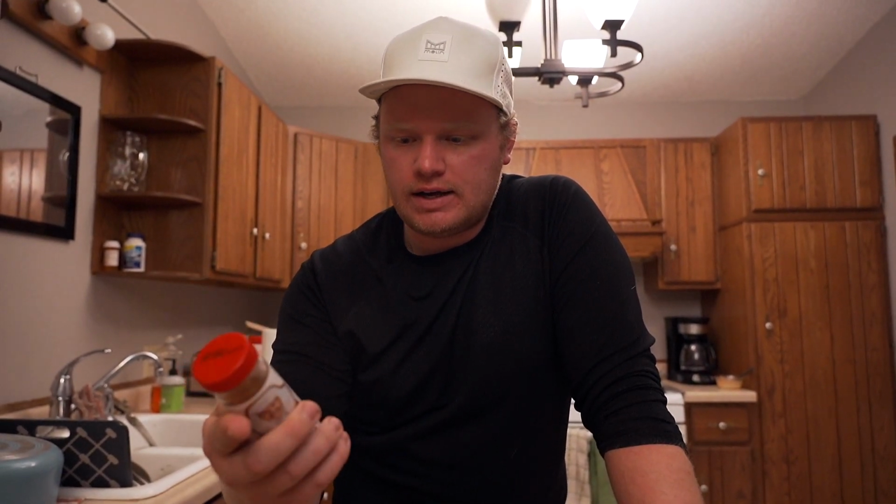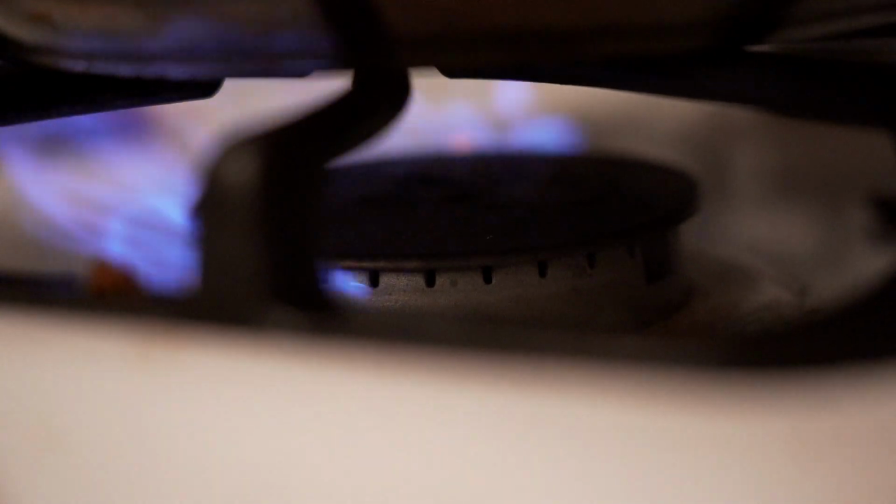Alright, so I just laid out all the fillets on this tray here and then I just popped open this blackening seasoning. It's just a Chef Paul's one. It's a super good one if you haven't tried one before. I highly recommend one with some kind of sugar in it. A lot of them have brown sugar. It gets a nice crust on it when you blacken it.